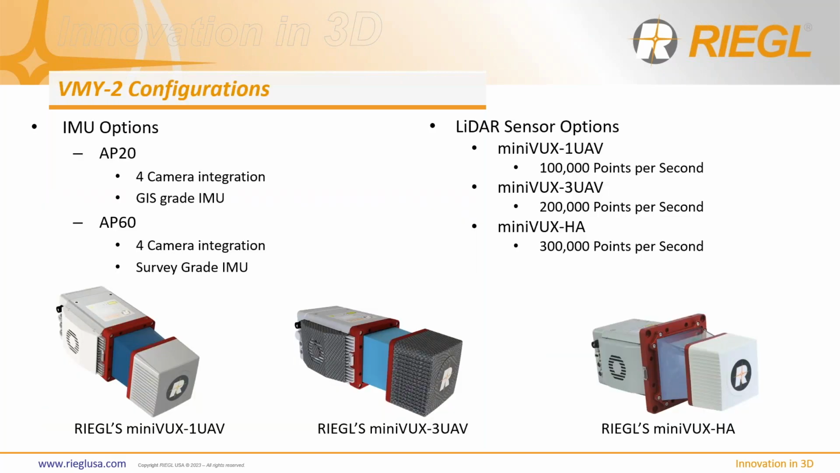So getting into those configurations, as you can see, the laser sensor options are the exact same. We can integrate from the Mini-1 all the way up to the Mini HA. But you'll see that the IMU options have changed. We can integrate either the AP20 IMU, or the big note here is we can integrate the AP60 IMU as well, which is the same IMU that the VMX is using.